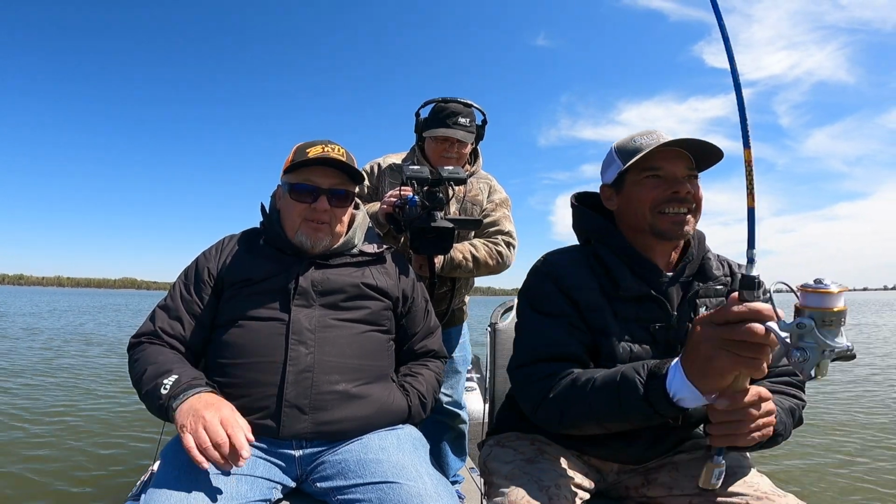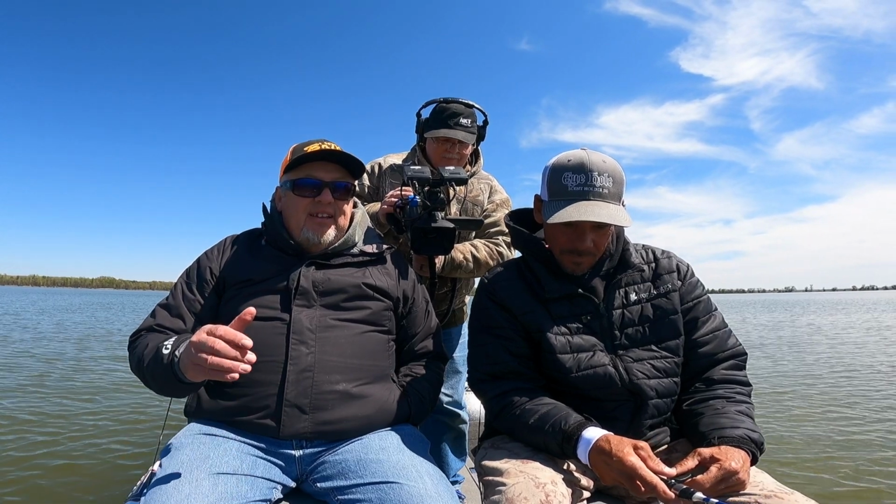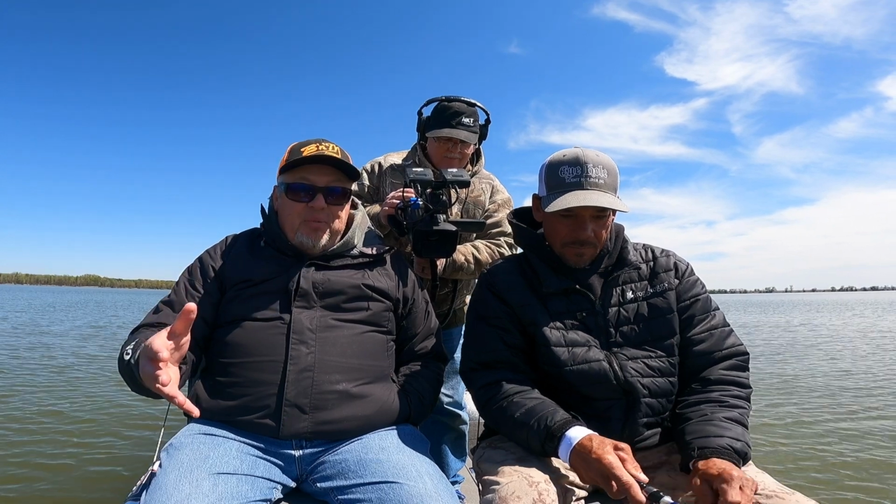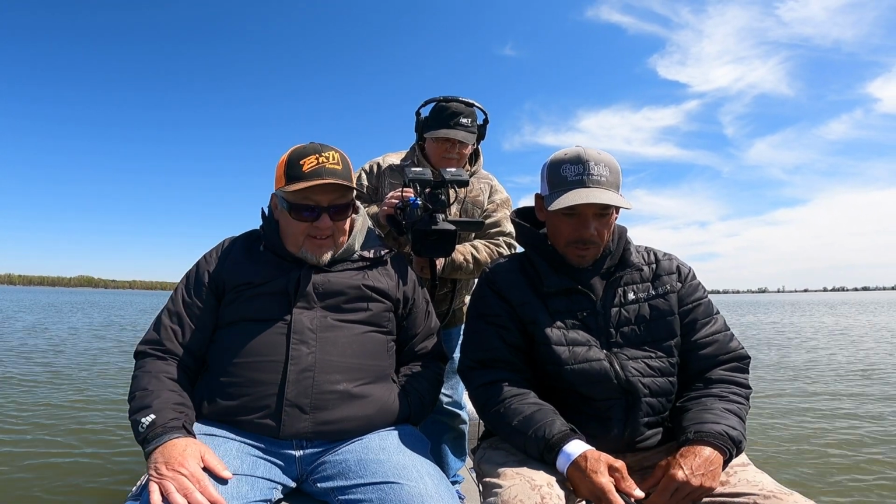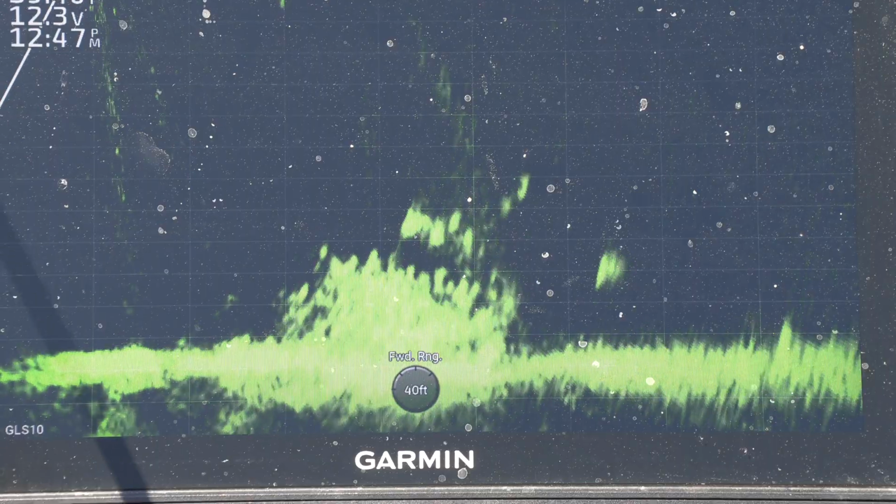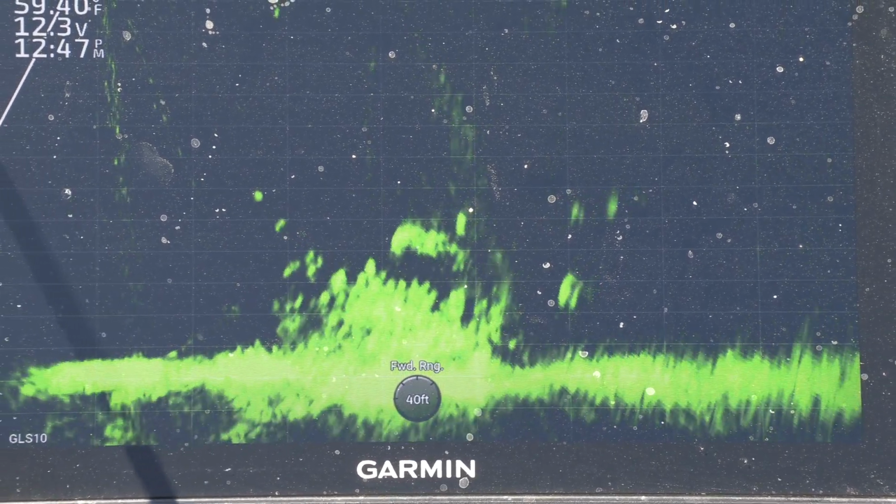I will say this, when I first got my LiveScope, it is probably the easiest depth finder to learn straight out of the box. Yeah. I mean, it was basically plug it in and start playing. It's plug and play pretty much totally. There's not a lot you have to do to it to start catching fish with it.